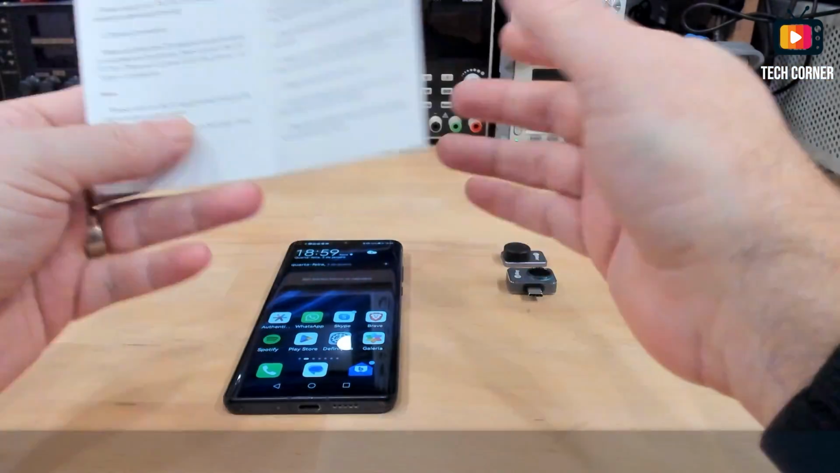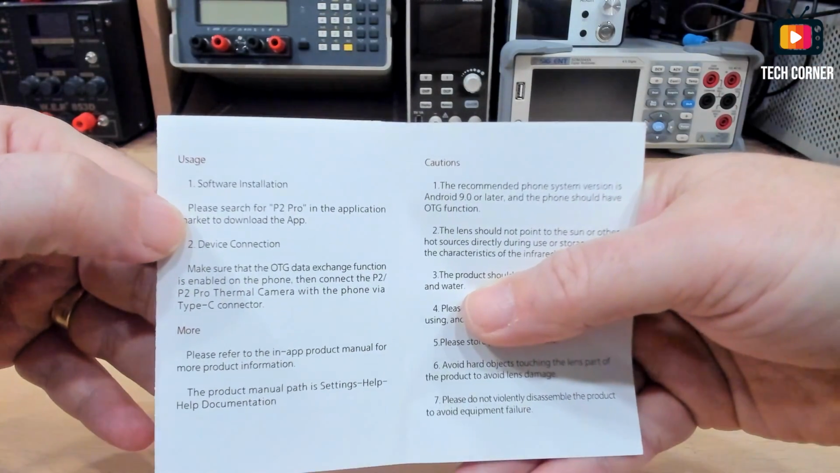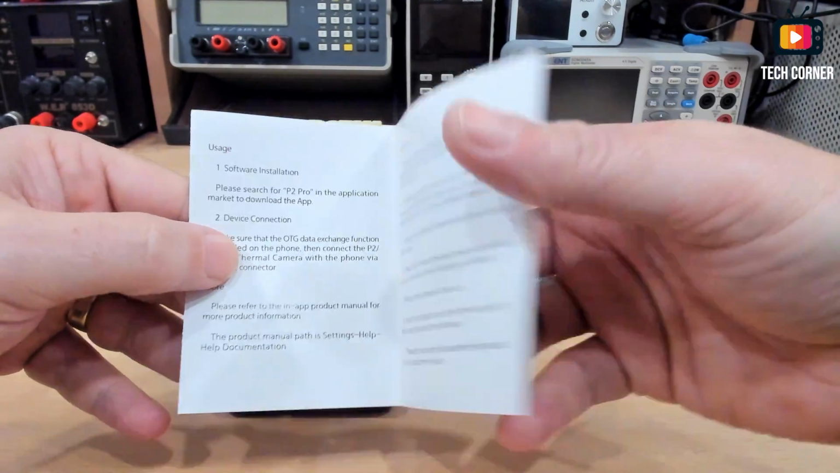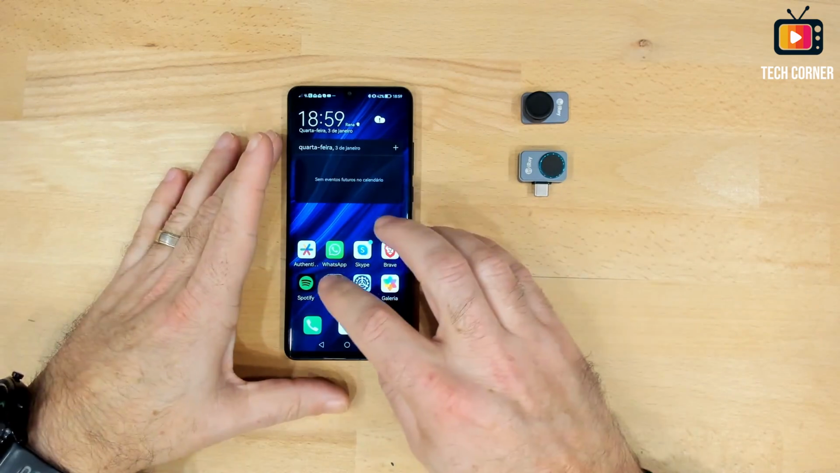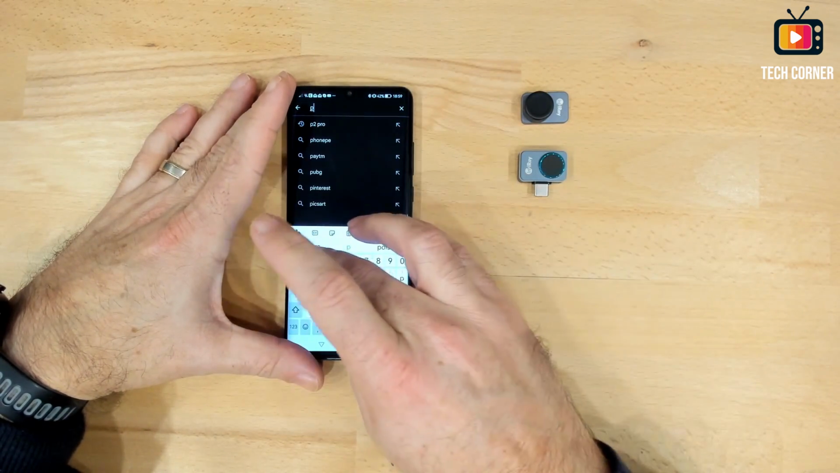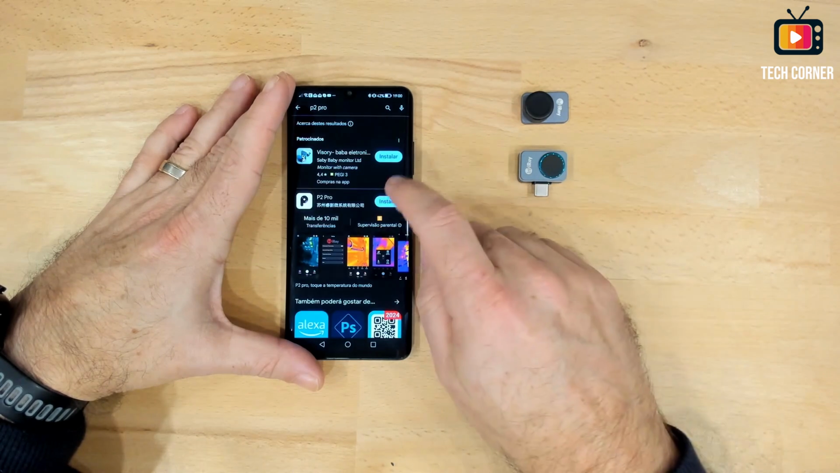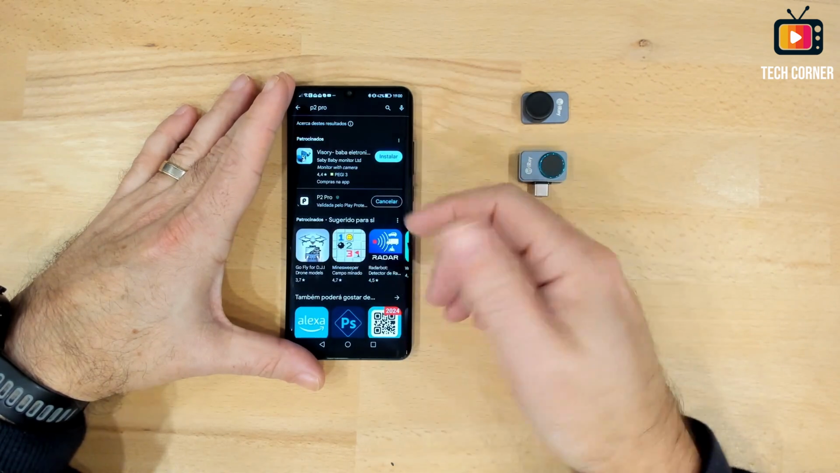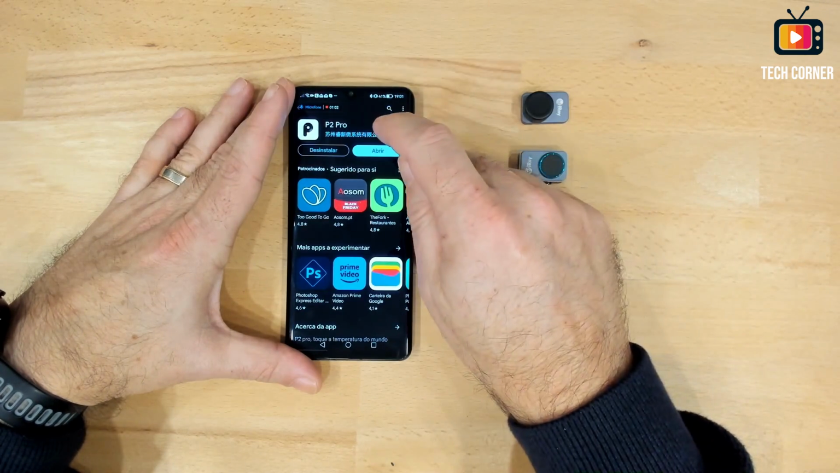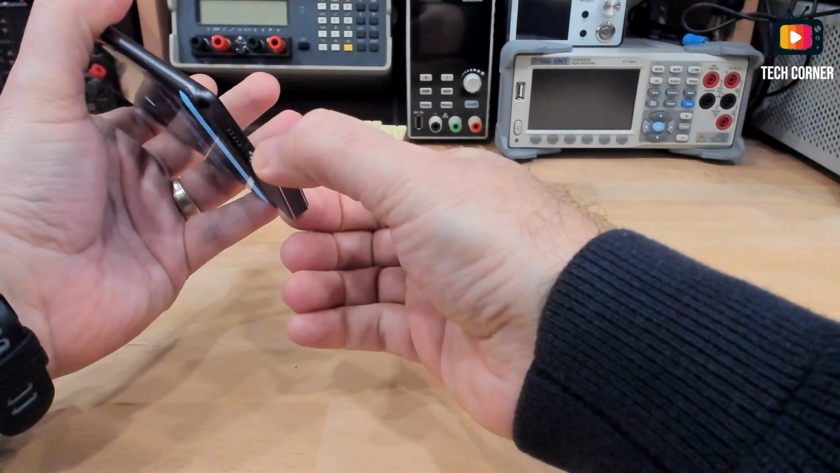So for the application install, as the manual says, we first search for the P2 Pro application in the App Store. So that's what we are going to do. Let's open the App Store and search for P2 Pro. Okay, we have the application here. This is in Portuguese, obviously. Okay, the application is installed. Let's open it. By default, I will now connect my P2 Pro.